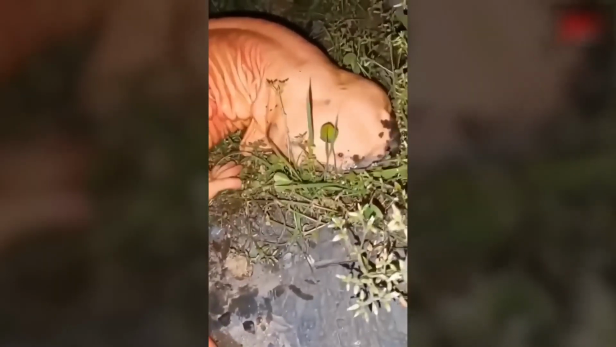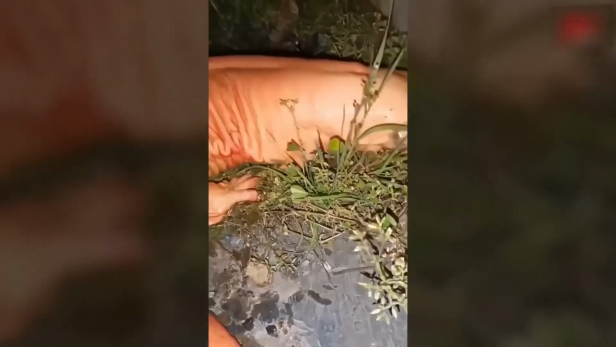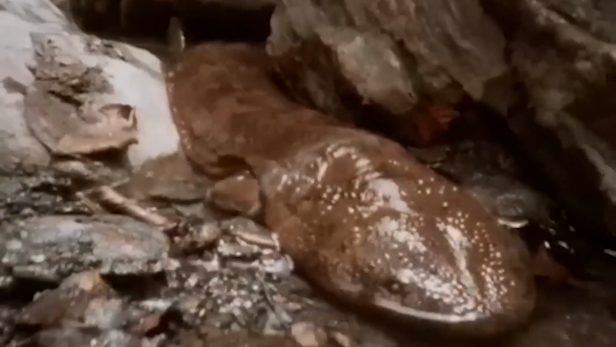This massive creature was filmed by a man who went out for a walk in the woods. When he was on it, he heard voices which sounded very similar to a baby crying. Intrigued, he had to go see where the sound was coming from and came across this. A giant weird thing crying and crawling on the ground. But worry not, because this is just a giant salamander who's known to vocalize barking, whining, hissing, or crying sounds.